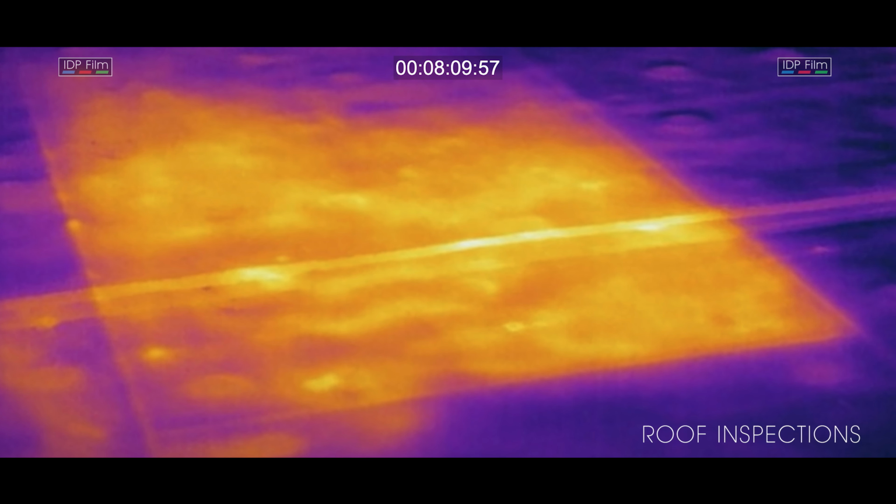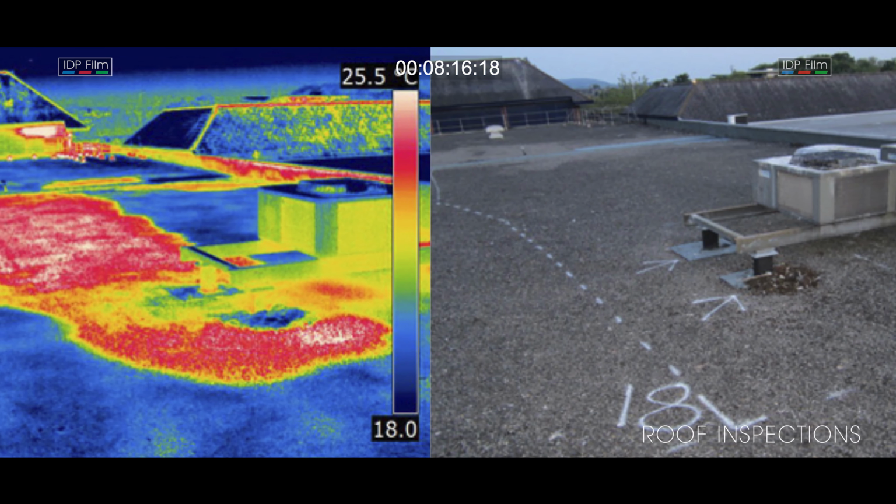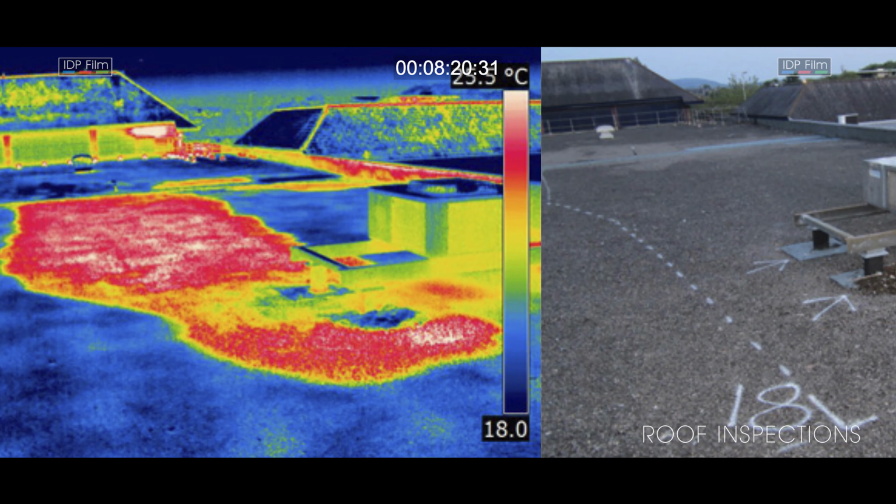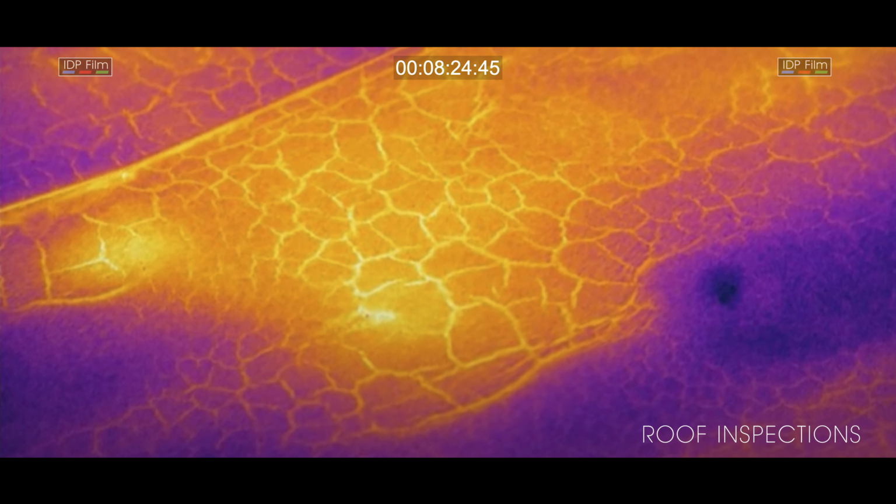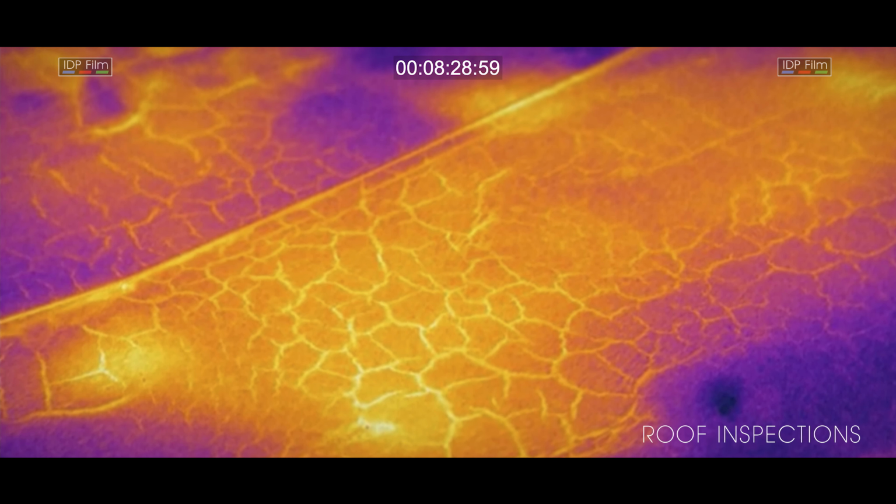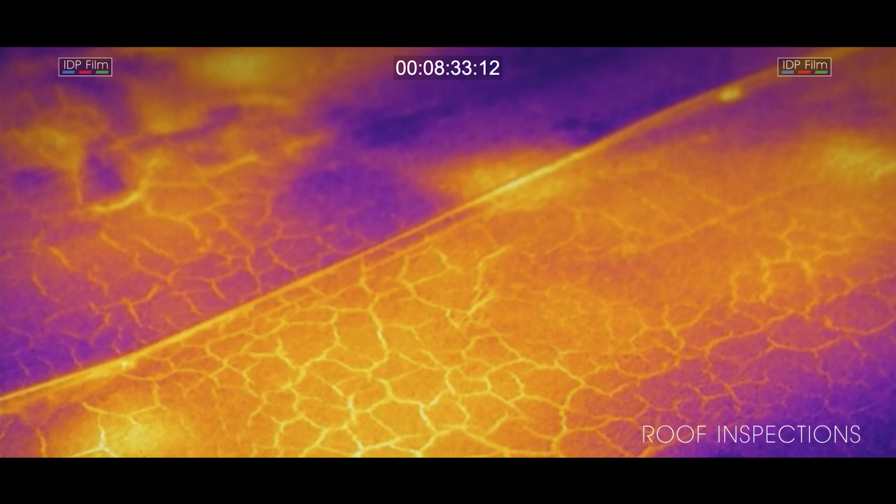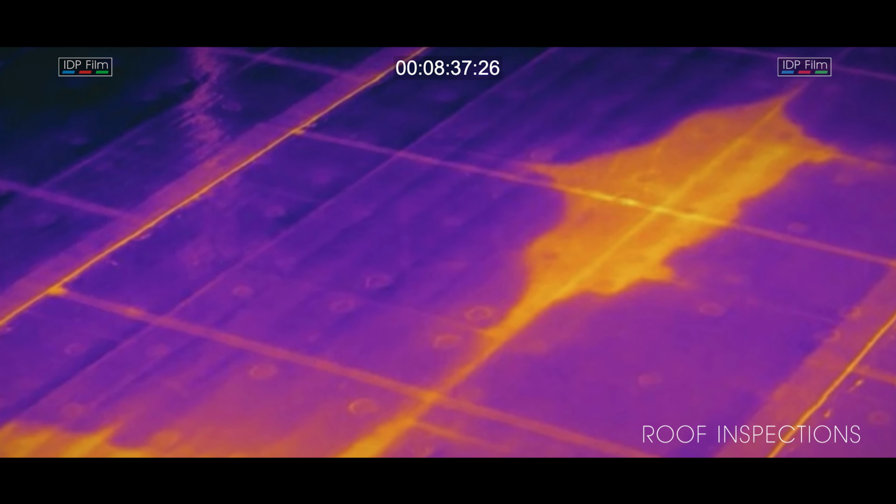The thermal survey would be presented to you, the client, on either a USB memory stick or a DVD. From this data, you can then instruct specialist roof repairers or cavity insulation companies to do remedial repair work. The goal of this survey is to assist in making your home or office an energy efficient place as best as possible. In the end, it could save you thousands on energy bills.